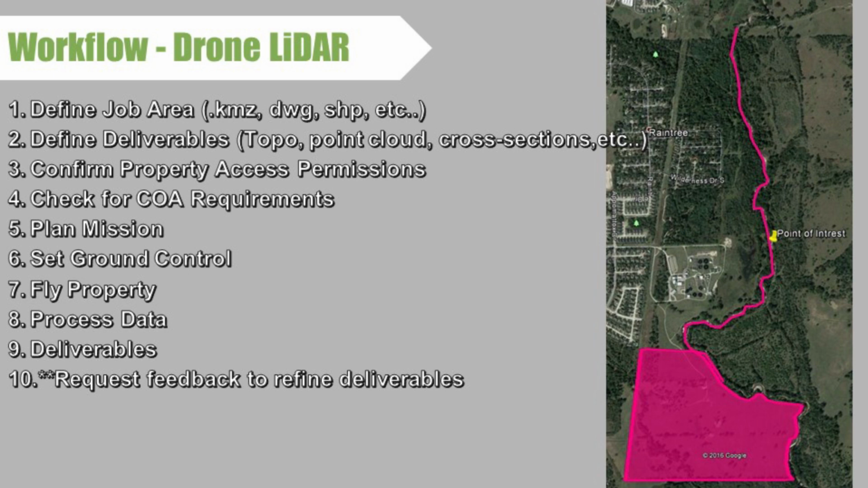We then need to define what your deliverables are. Do you need a topo, a point cloud, possibly cross sections going through a creek or something to tell you elevations? Once we define the deliverables, we then move on to confirming the property access permissions, making sure that we have access to the areas where we need to collect the data. We then check for any COA requirements.